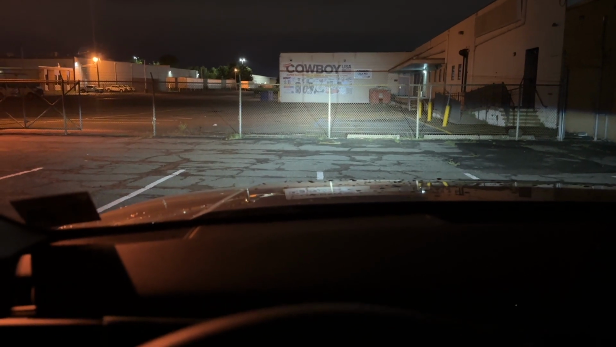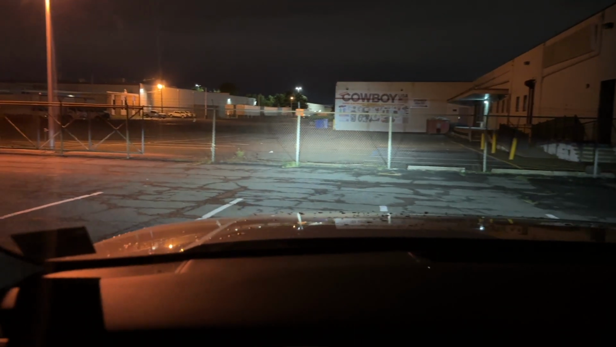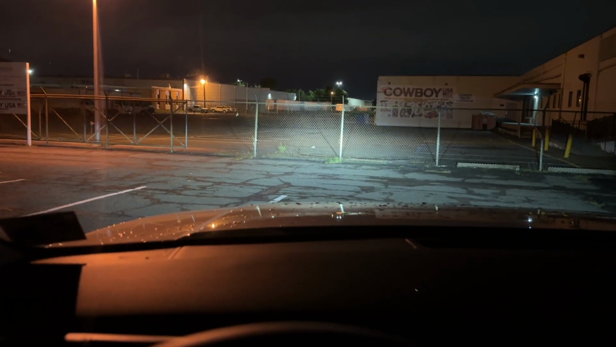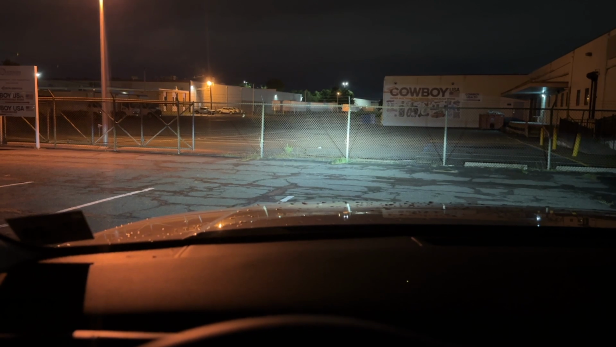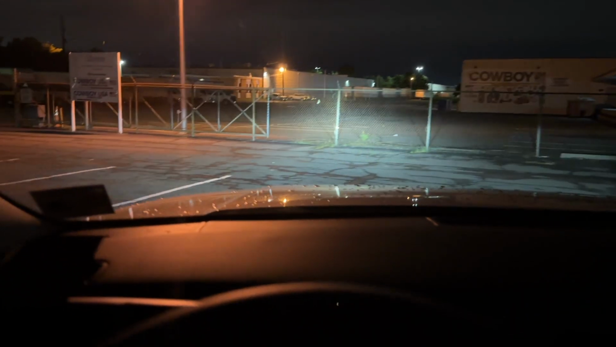As you can see, as I move, it's lighting up the whole parking lot. This cowboy sign is, I would say, about 200 feet away, or 175. It's lighting it up nicely. It's going even further. There's just a fence here, so it's blocking some of the light, but you can still see far away. So this is how the lights are on the 2024 Santa Fe Hybrid.